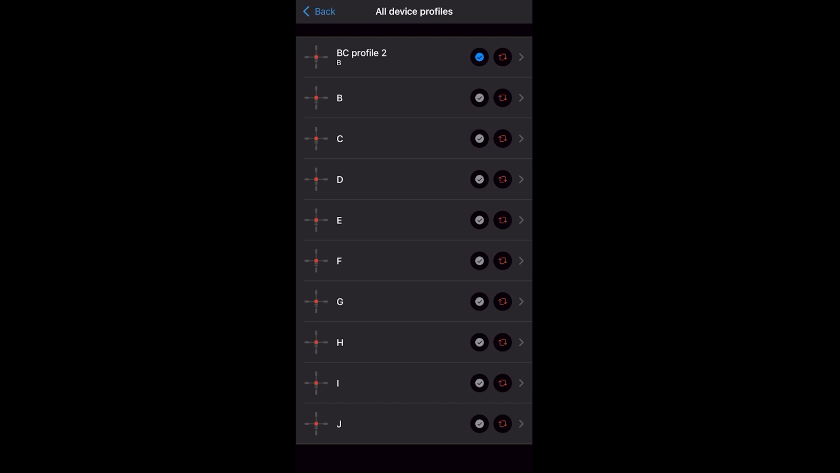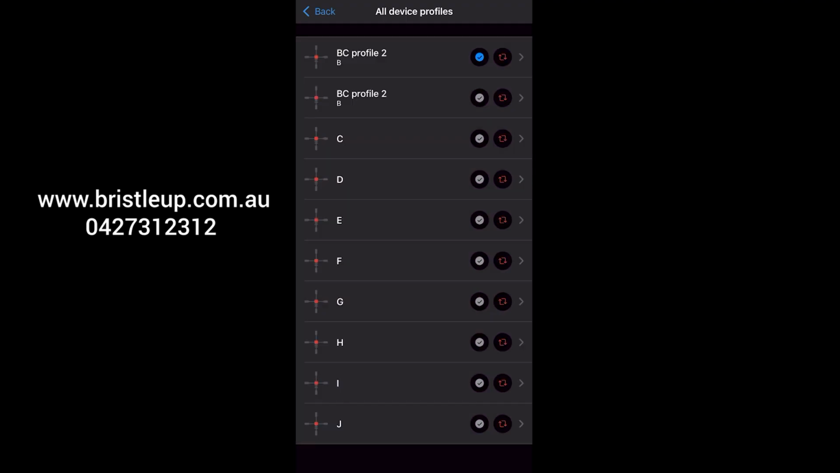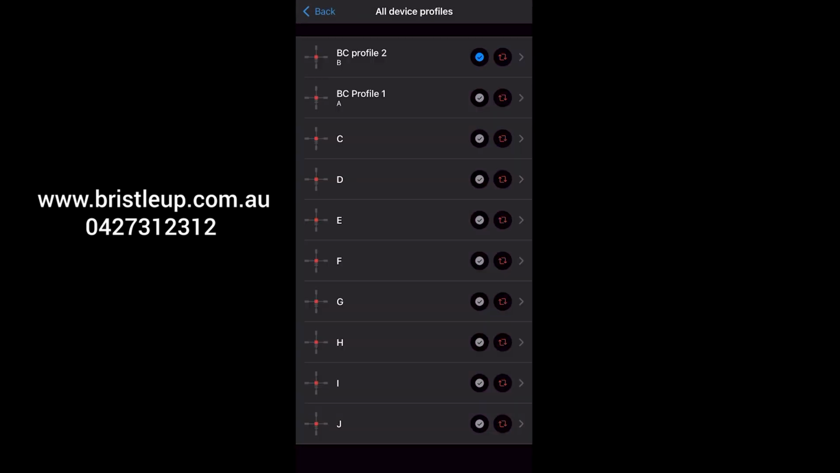Now if I want to quickly change the currently active profile, what I can do is hit the little grey tick there and it'll turn blue and that'll activate that profile. It's essentially attaching your ballistics profile to your zeroing profile, especially when you select your profiles in here like this. So we change B, and as you'll see, we've got BC profile 2. We'll change that to profile 1. That means our second profile in our thermal is now going to be based on the BC profile 1. And if I hit the grey arrow, it'll turn blue and activate it on the actual thermal.